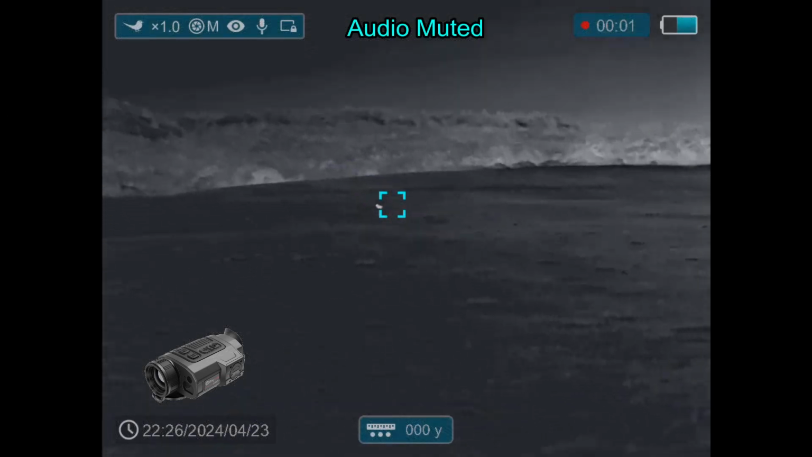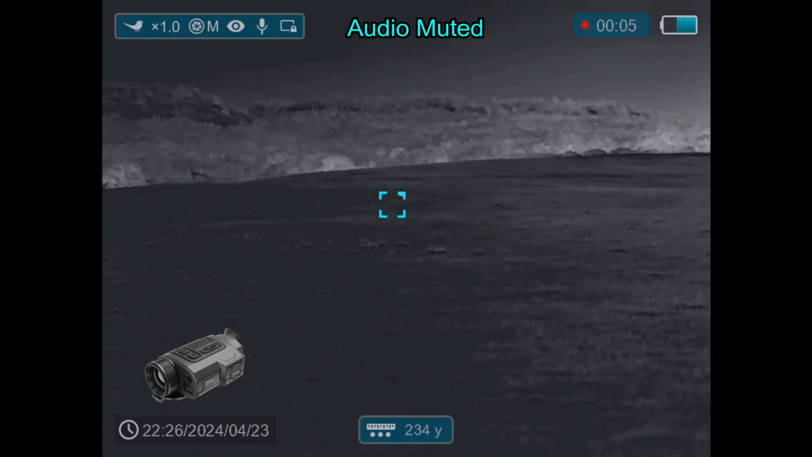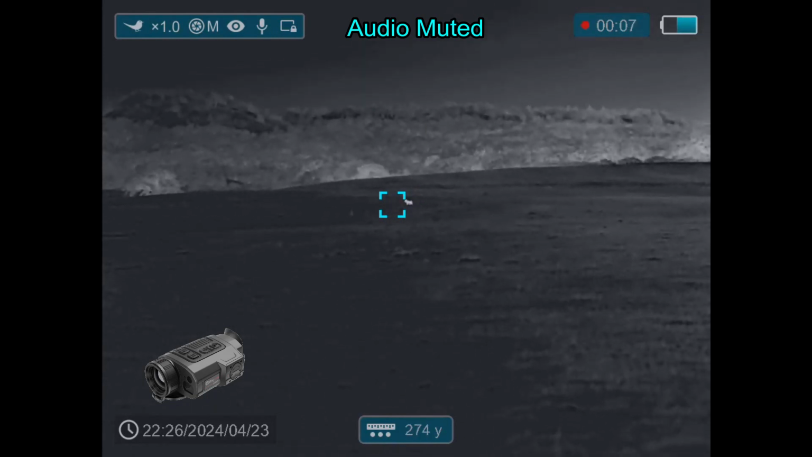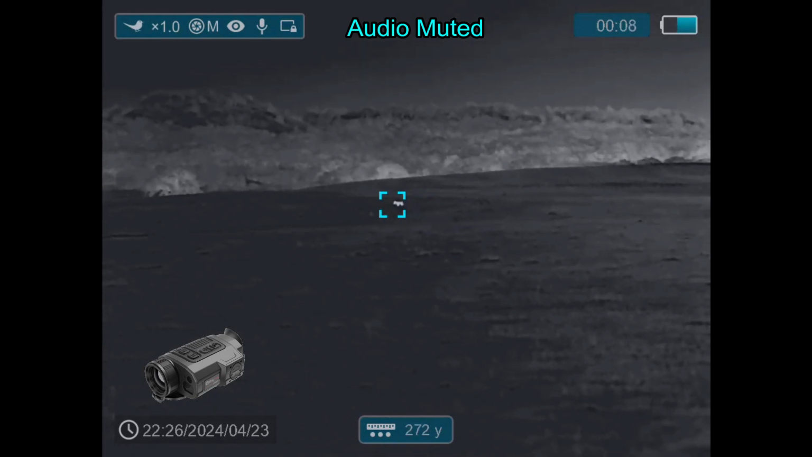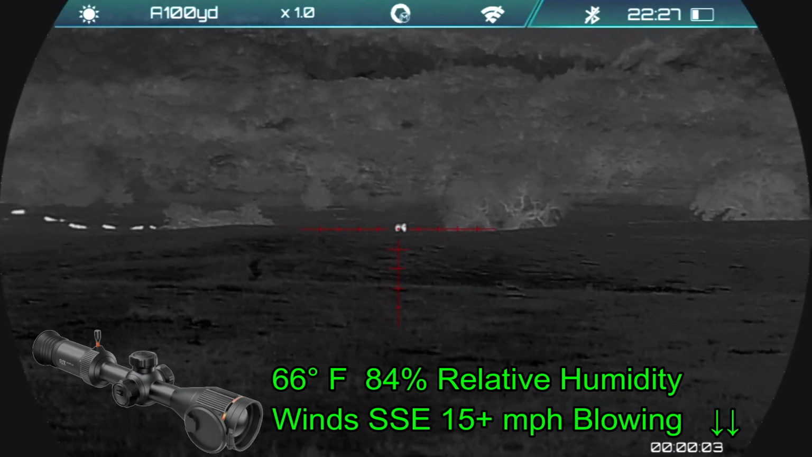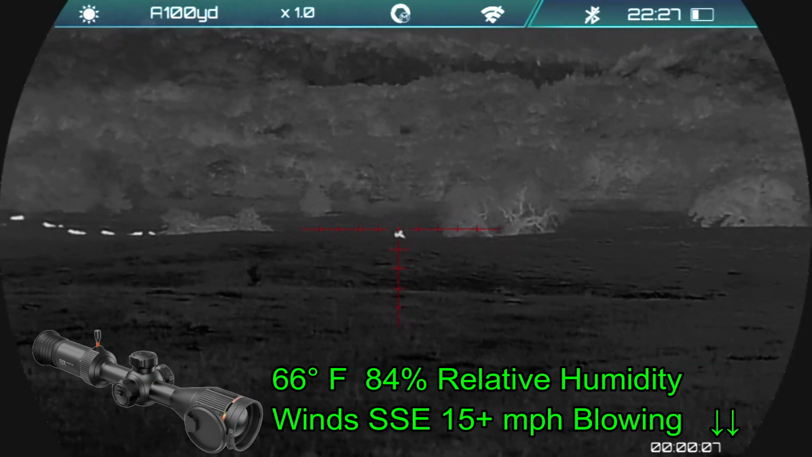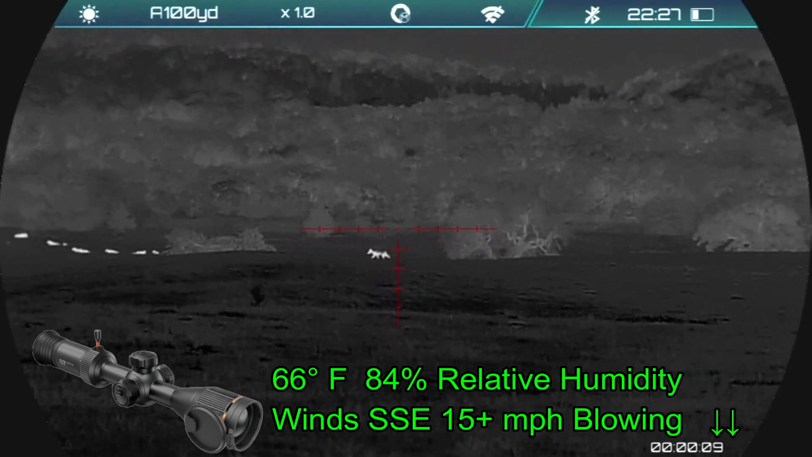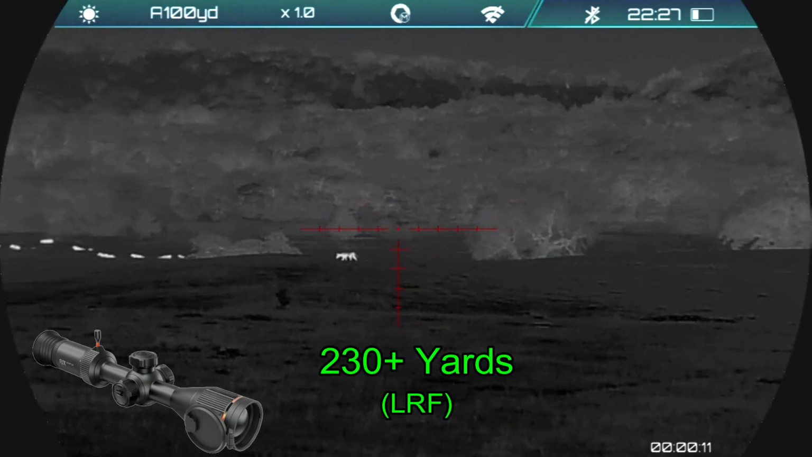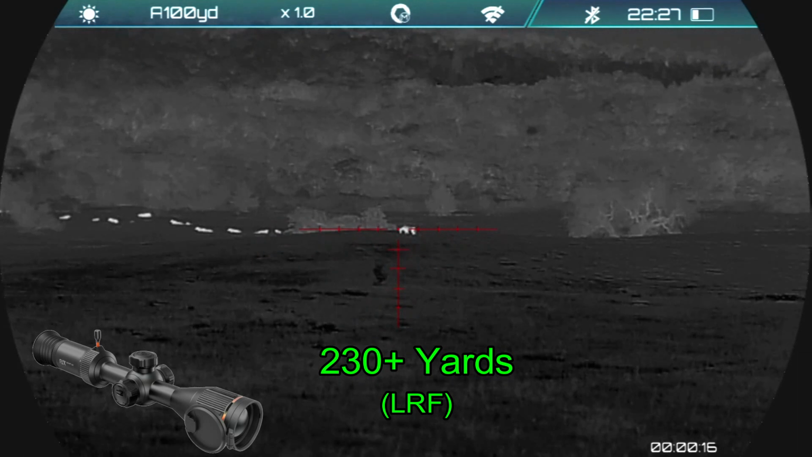A little while later finds me in the same field where I killed the last coyote, and I'm getting range on the coyote there in the distance. I'm partway through my stalk on this coyote. It was bedded down when I started the stalk, and then for no apparent reason it got up and started to move. It didn't smell me. I don't think it saw me. Maybe it saw me. I don't know. It doesn't seem to be in a hurry to get away. It's just meandering along. And I'm going to take this shot before it gets closer to the cattle in the background.